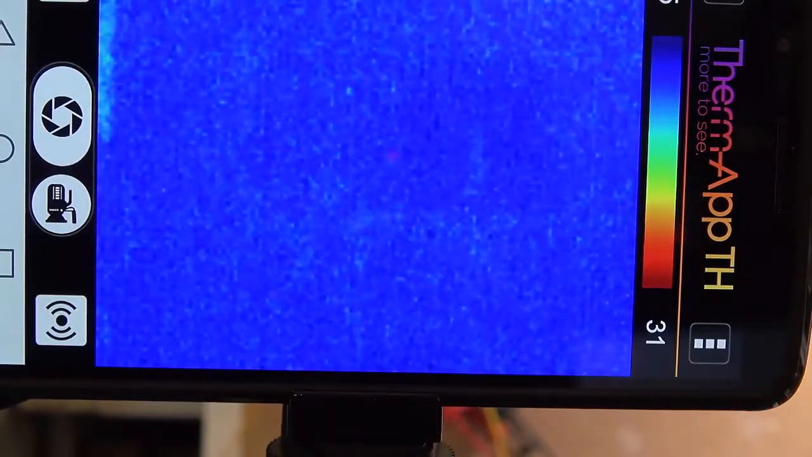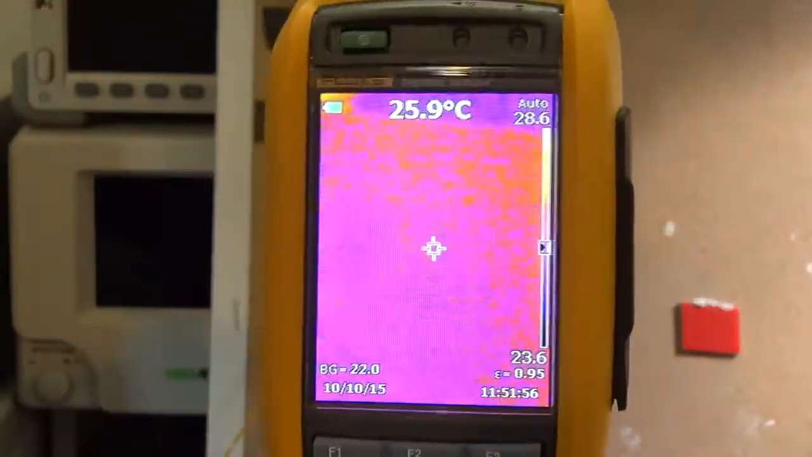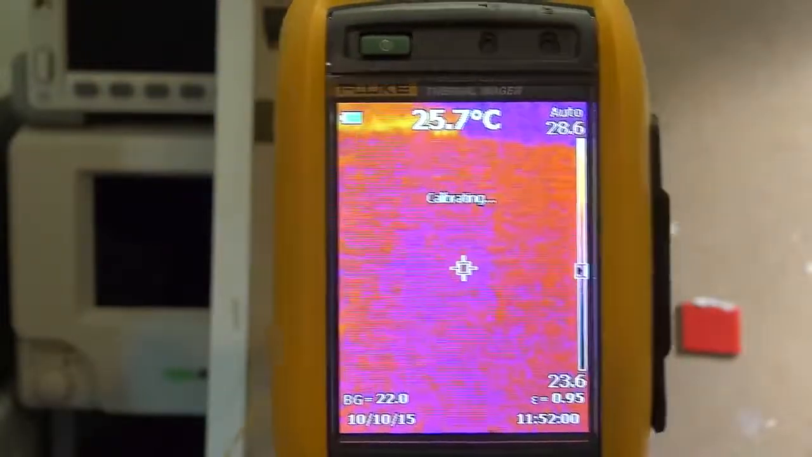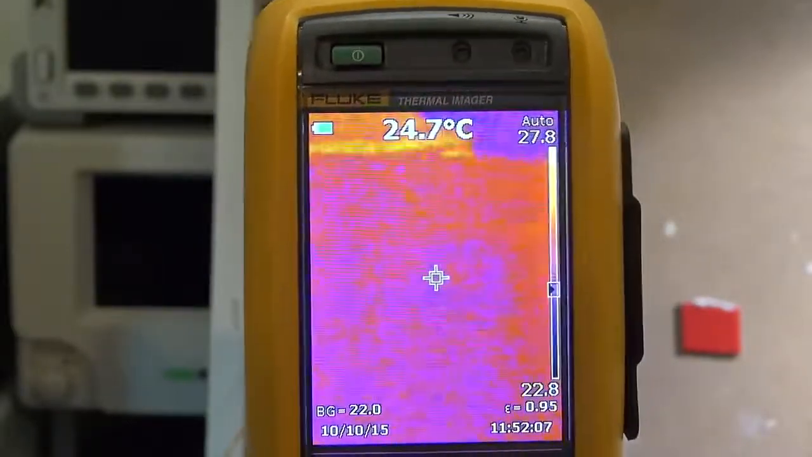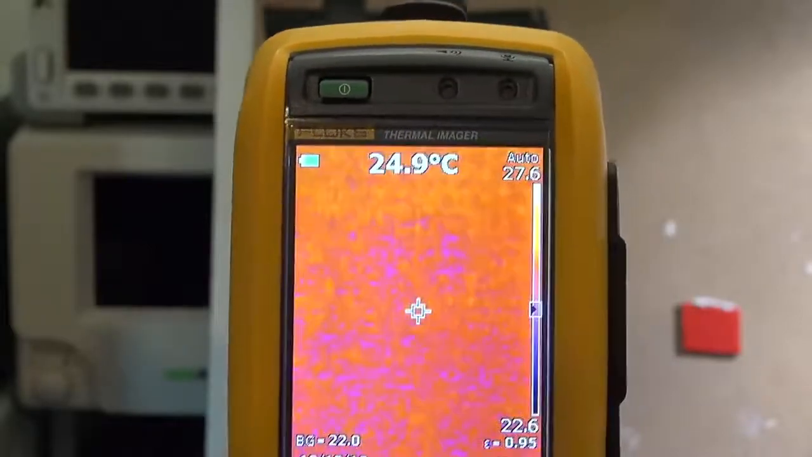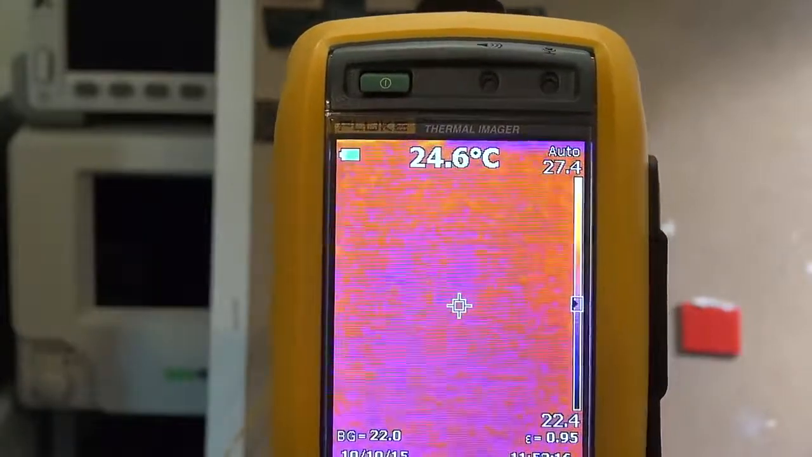By comparison, I'll bring up the Fluke. Now the Fluke sensitivity is, I think, about only half this. And if I move the Fluke around, you can perhaps see the image is a lot noisier. It has got less sensitivity. If I move it around, you can just perhaps see that darker patch, which is the target of the two Peltier elements. But trying to discern a clean line between the two of those with all that noise, very difficult. And that's what the better sensitivity can give you.